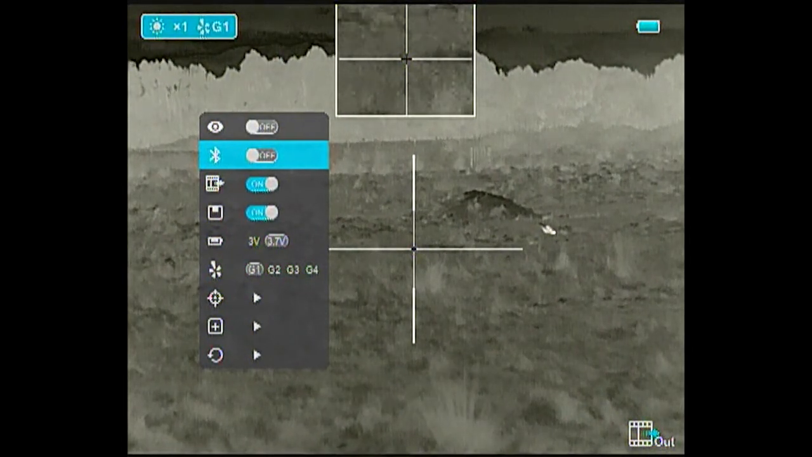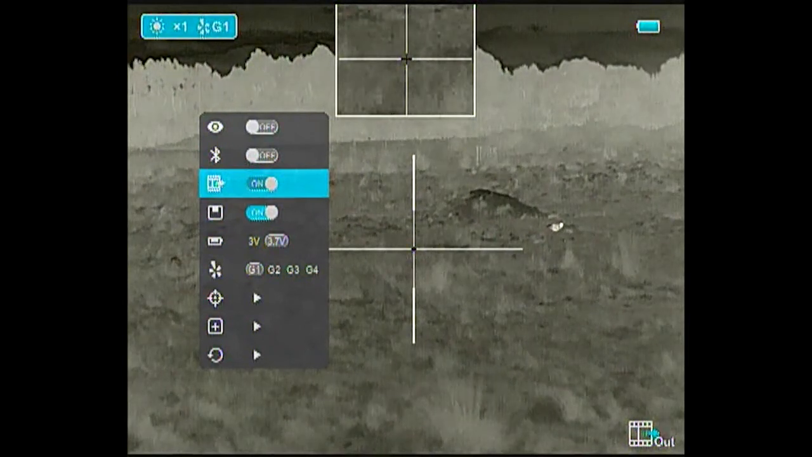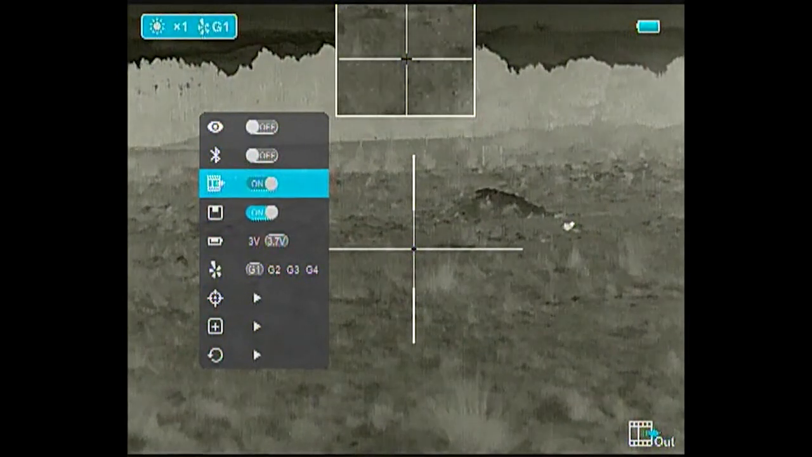It's for future improvement. Third down we have the activate video out, which allows us to record the scope.